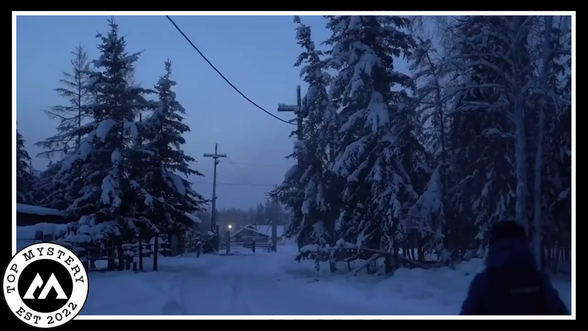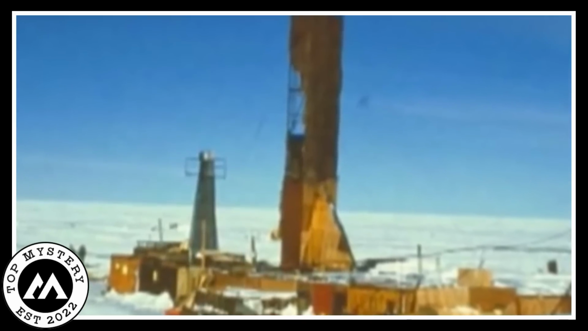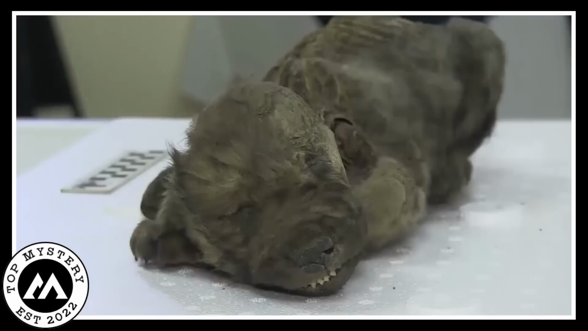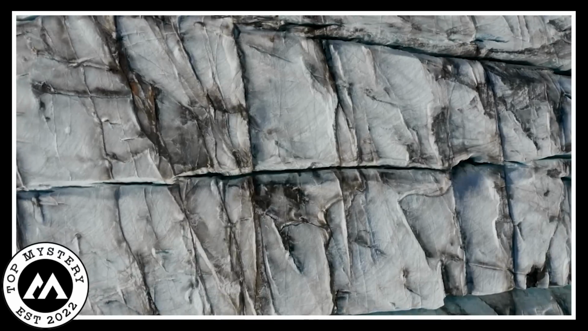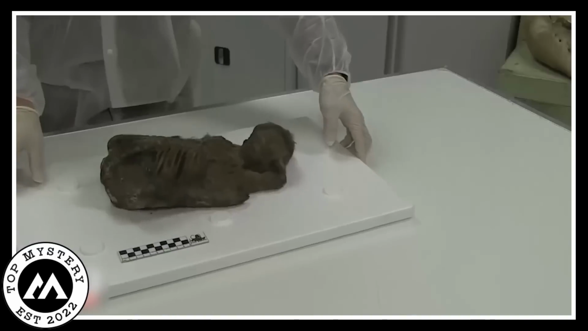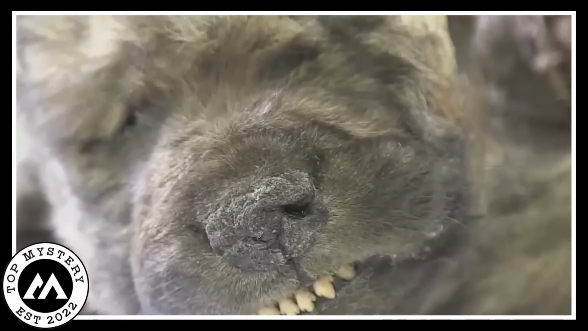Ancient Yakutia's pup. Deep within the icy expanse of Yakutia, a place where time almost seems to stop, something strange was found by Russian scientists. They shared a video that unveiled an amazing discovery, an 18,000-year-old puppy perfectly preserved in ice. This puzzling find, hidden in the icy grip of permafrost, left those who saw it feeling a sense of mystery. This ancient puppy, a relic from a time long gone, had its fur, whiskers, and teeth astonishingly well preserved.